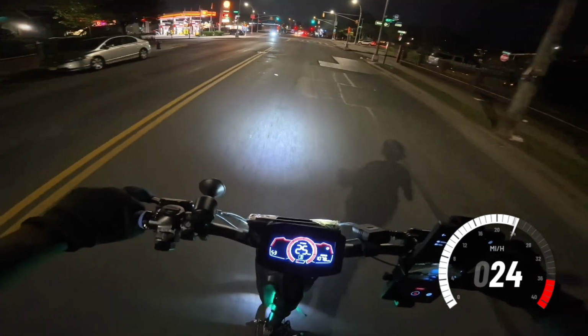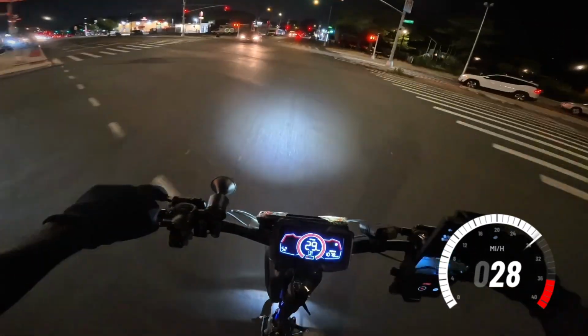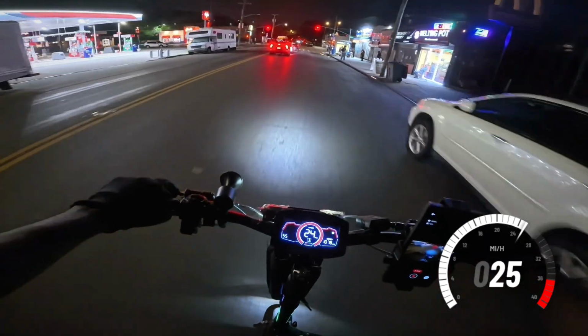Now I sold. I said I was gonna trigger some speed cameras on the way, but didn't end up triggering any of them. Shit, it is what it is, though.